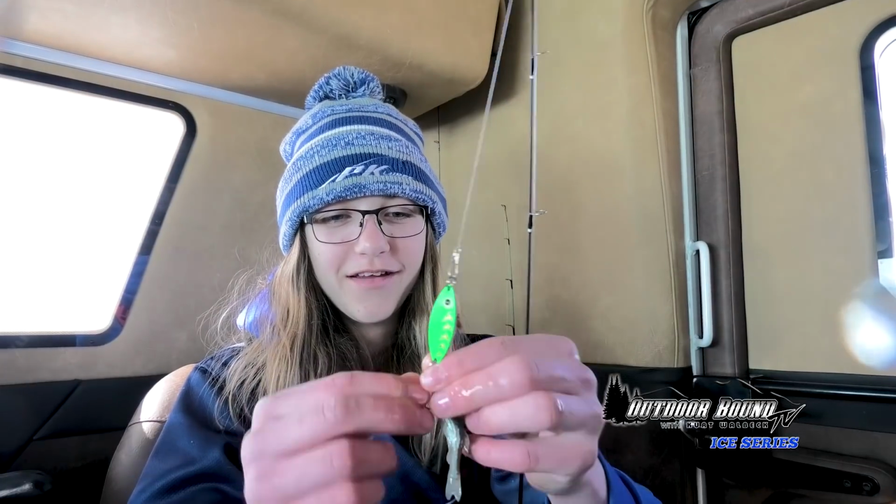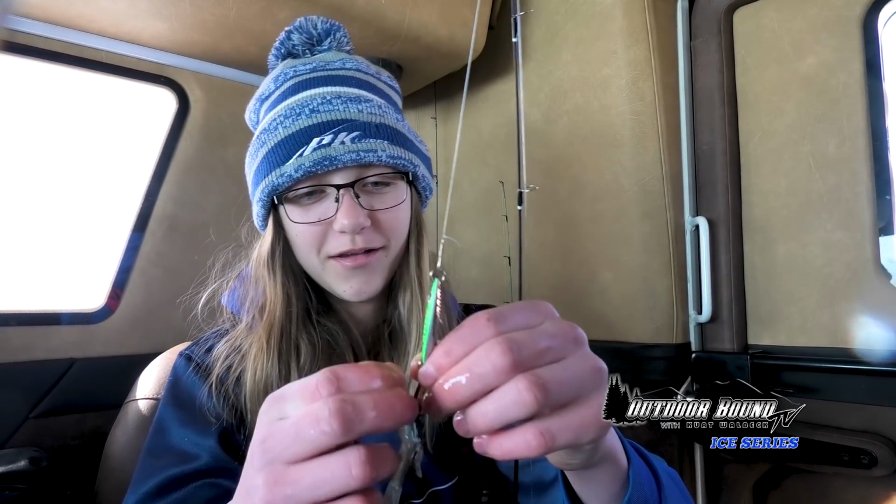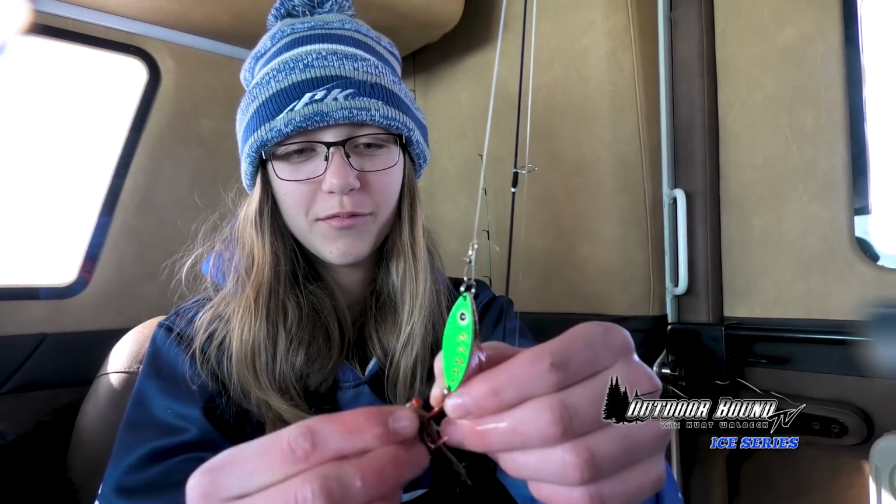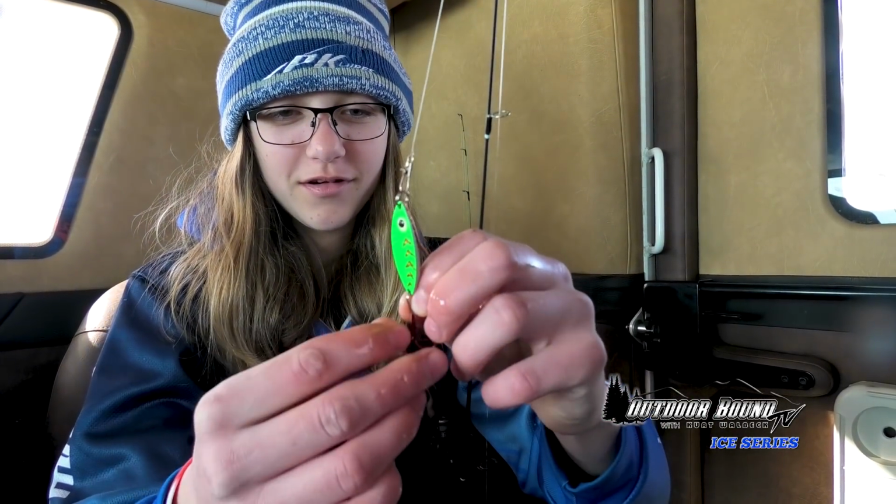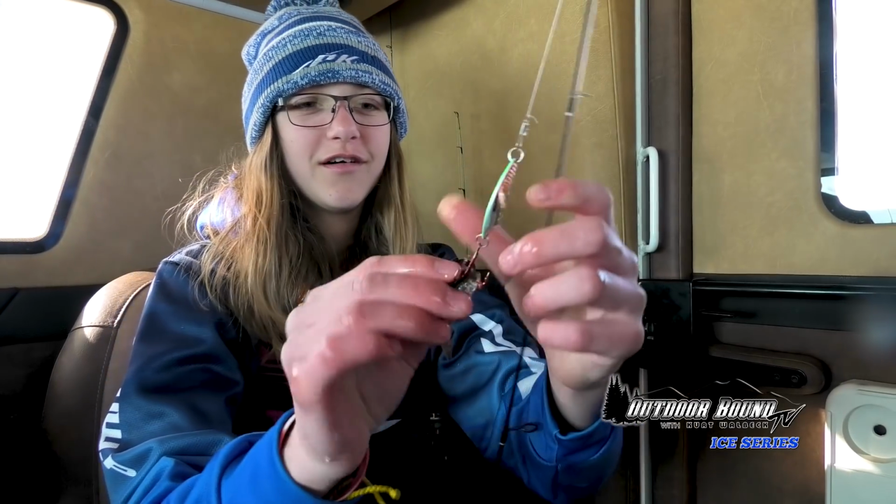I got my PK rattle spoon, and I'm hooking it up with 2 full minnows through the skull, and I'm putting this bait stopper on so the bait doesn't fall off, and it works pretty good.